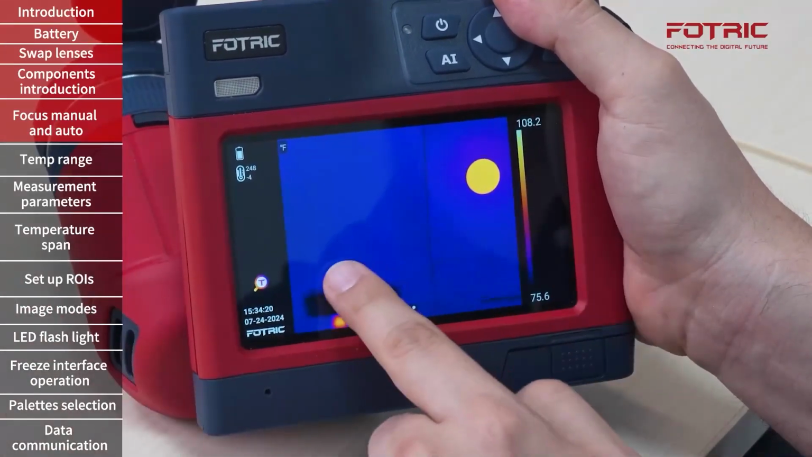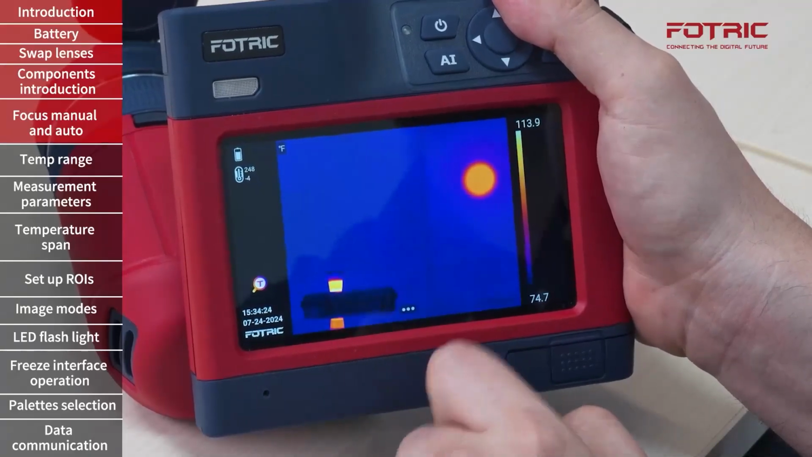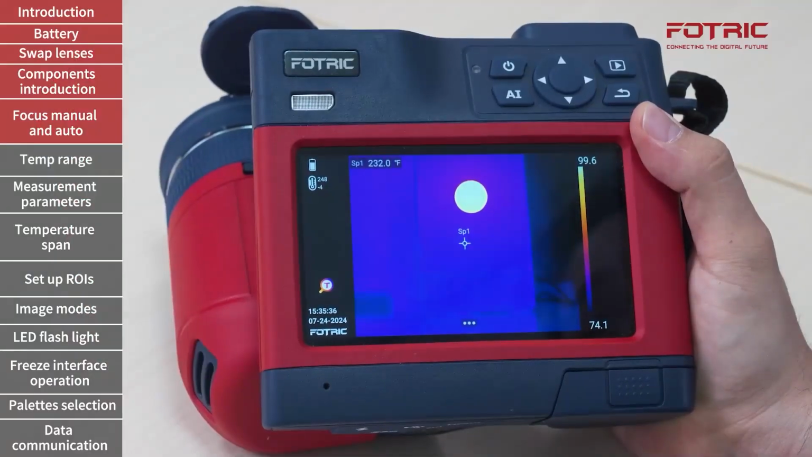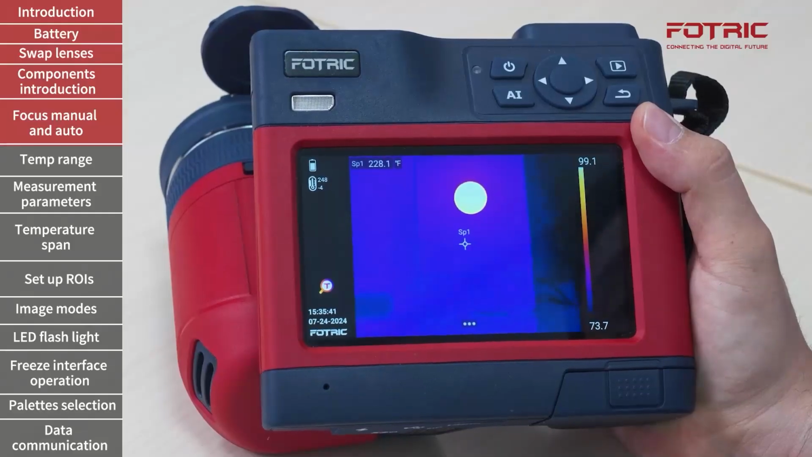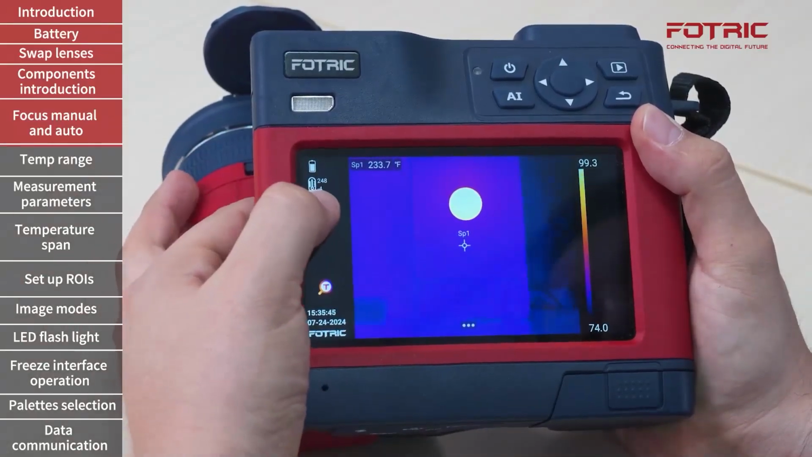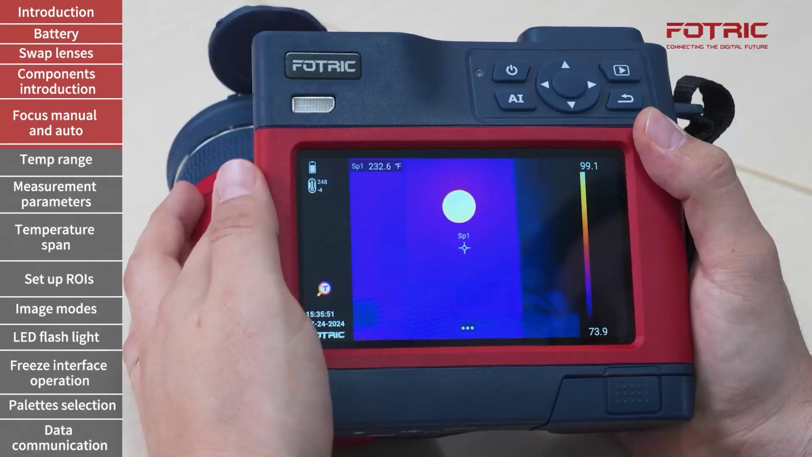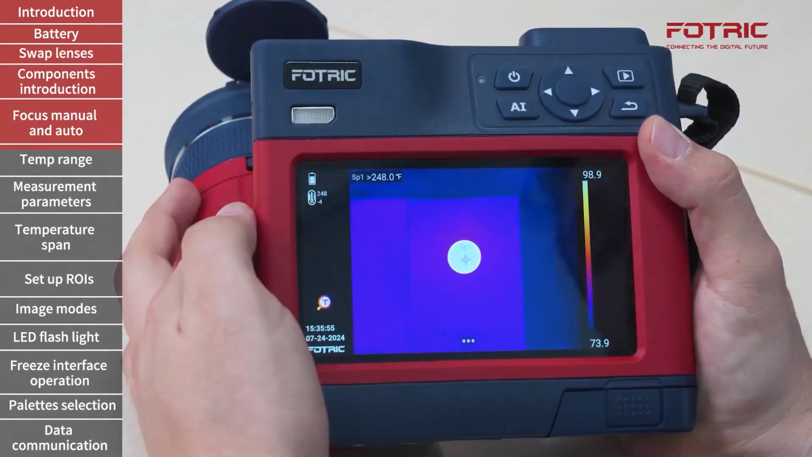So by tapping on the second object, the camera will adjust the focus to that one, or I can come back to the one of interest. The other parameter that needs to be adjusted properly before taking any picture, because it cannot be adjusted after the picture is taken, is the temperature range of the camera. Right now I'm between -4 and 248 Fahrenheit. I have purposely adjusted the emissivity of this spot to simulate a temperature that is above my temperature range.